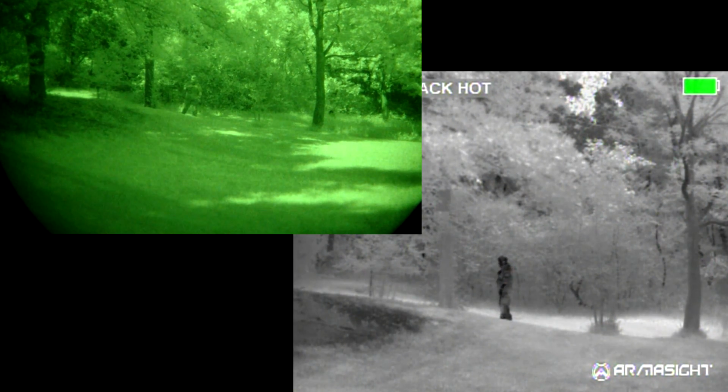Now what I'm going to do, this is some very light brush. I mean, there's some holes and some pockets, but it's just to give you an example of behind cover.